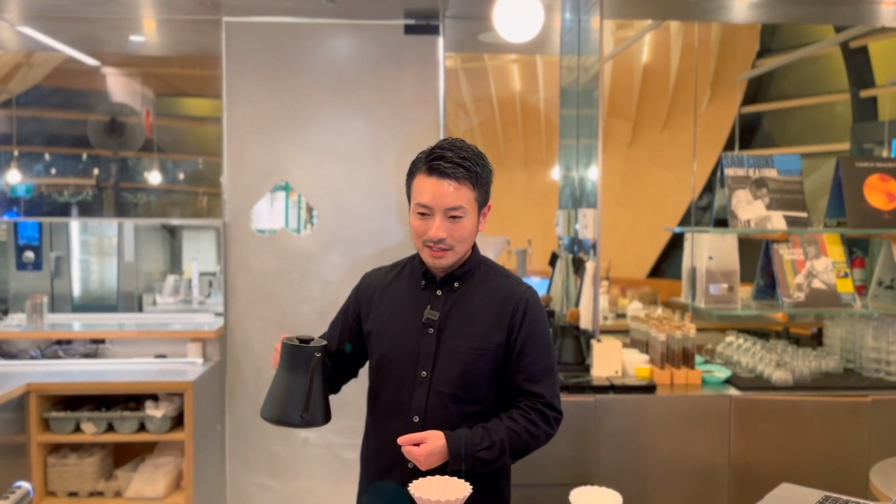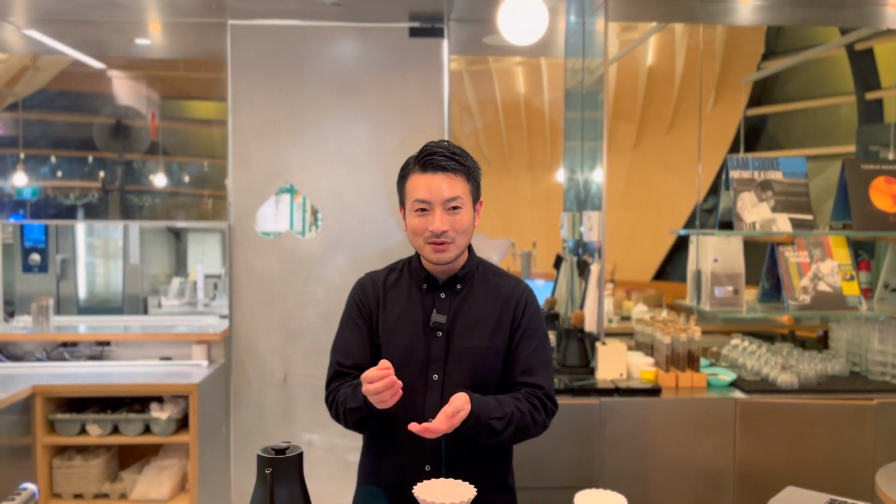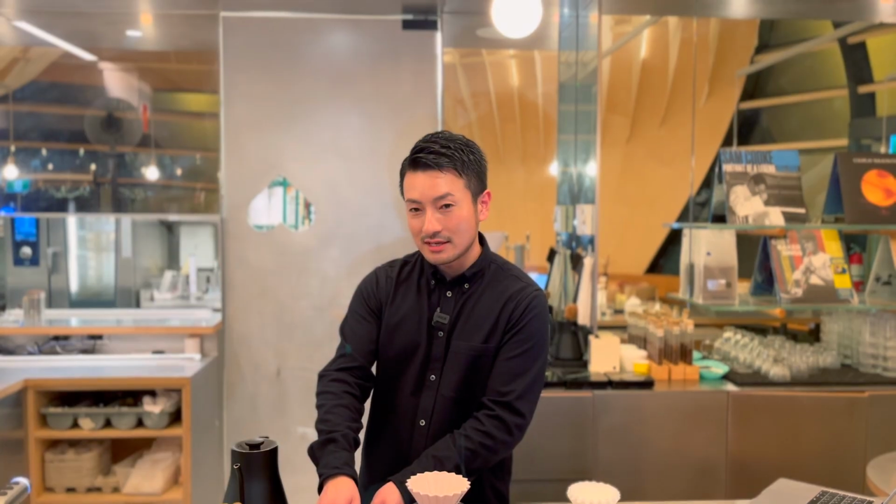Another example is washing dishes. If you use cold water, soap doesn't lather as well, and grease is harder to remove. But with hot water, everything breaks down faster because heat increases energy and helps dissolve things more efficiently. The same applies to rinsing a paper filter. Hot water does a better job at getting rid of the paper smell. Plus, it warms up the dripper, making your extraction more stable. A tiny step, but a big difference.